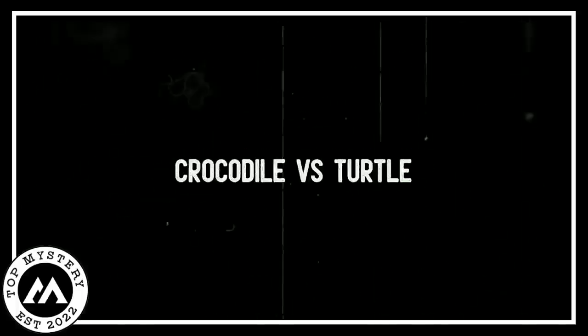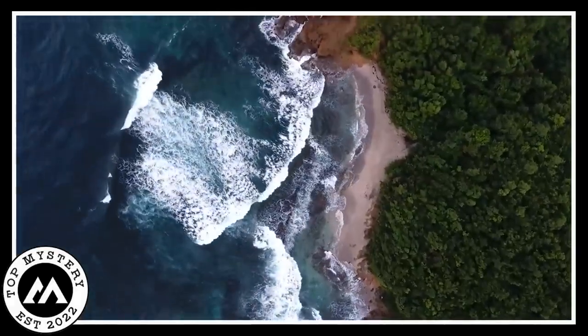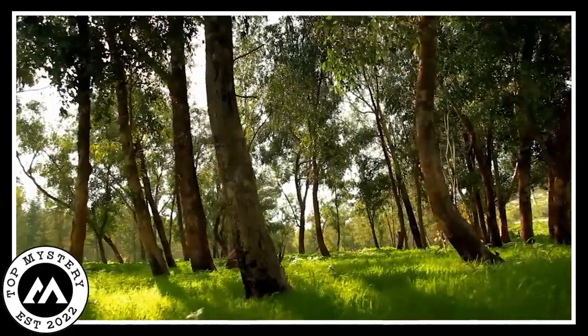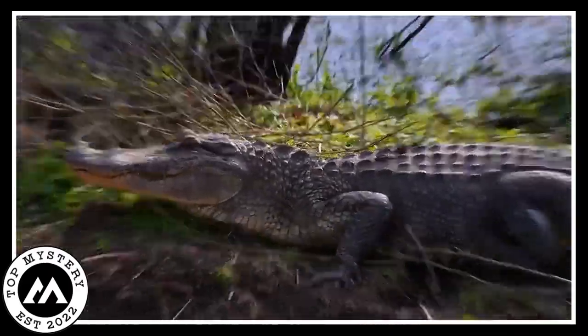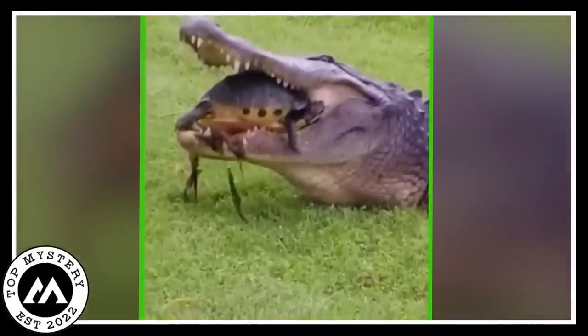Crocodile versus turtle. In a quiet, hidden place in the wild, a camera saw something strange. It was daytime and the landscape looked empty, like a painting made by fate. There by the water was a legendary creature, a crocodile with dark, hidden intentions in its eyes. In its mouth it held something unusual, a turtle with tough, ancient covering.